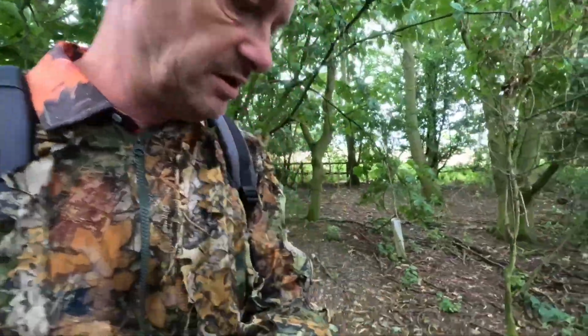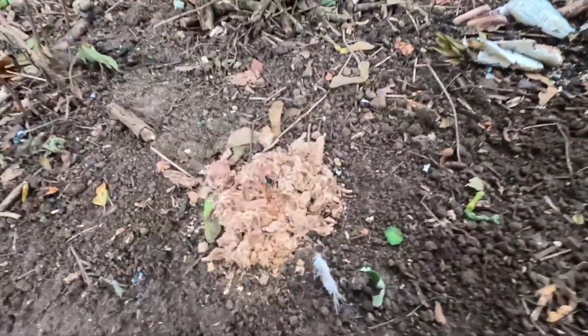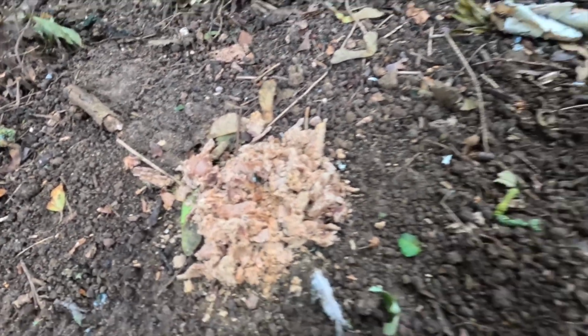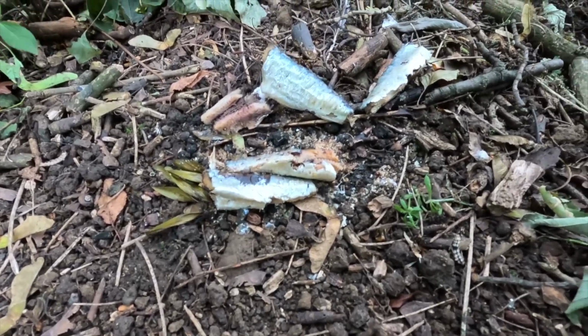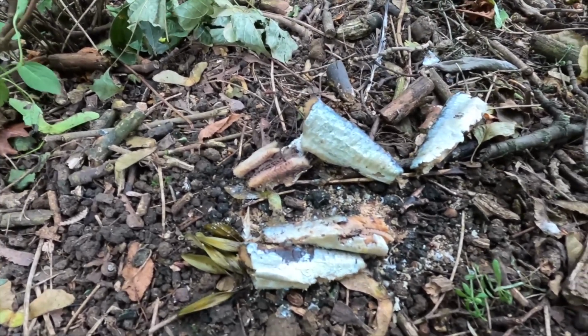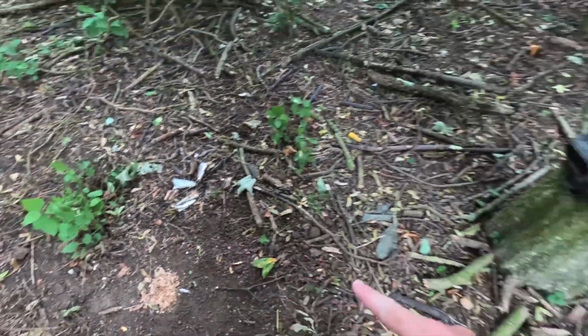So after 72 hours in the woods, we are back just to check. We checked yesterday, we're going to check again today on the tuna and sardines. Let's have a look. So the tuna doesn't look very touched. The sardines have definitely been touched now. There was 8 of them. I'm now counting 4.5. I think there was 7 yesterday. So something has been here overnight.